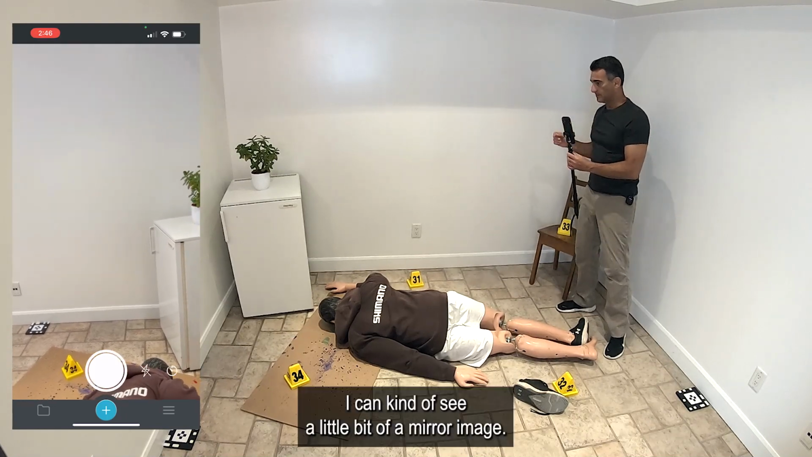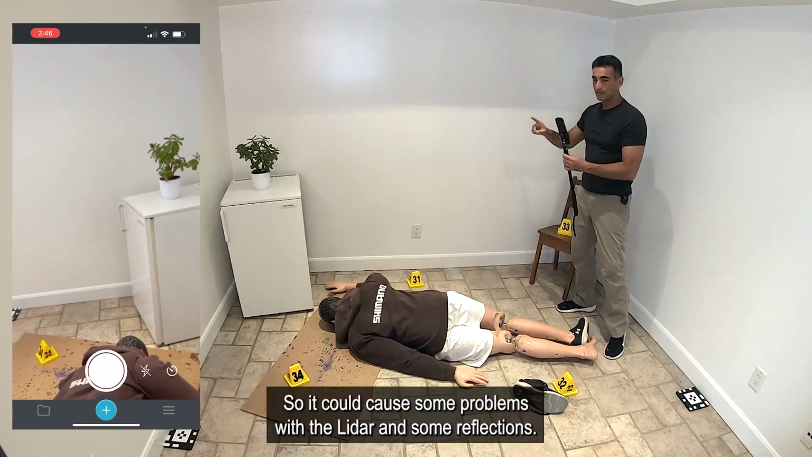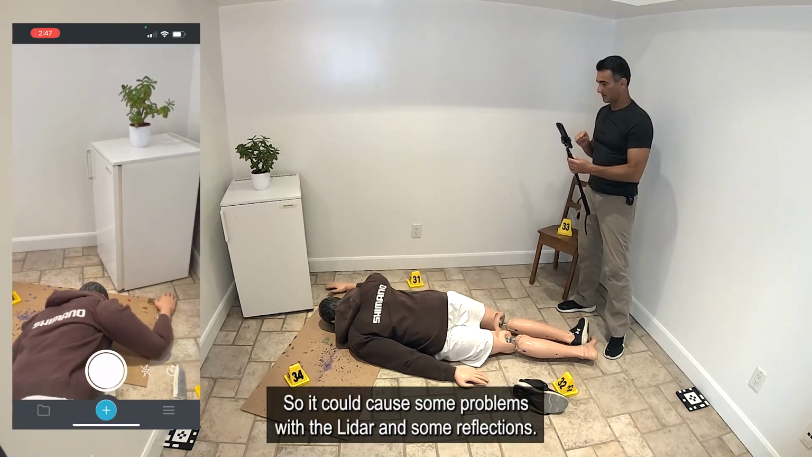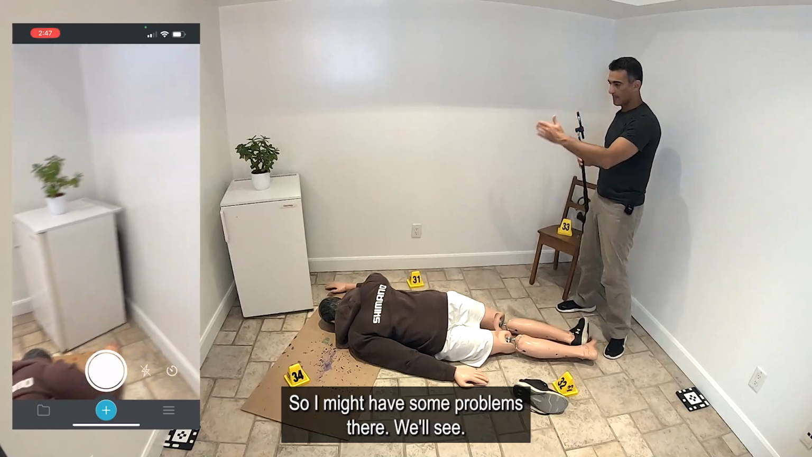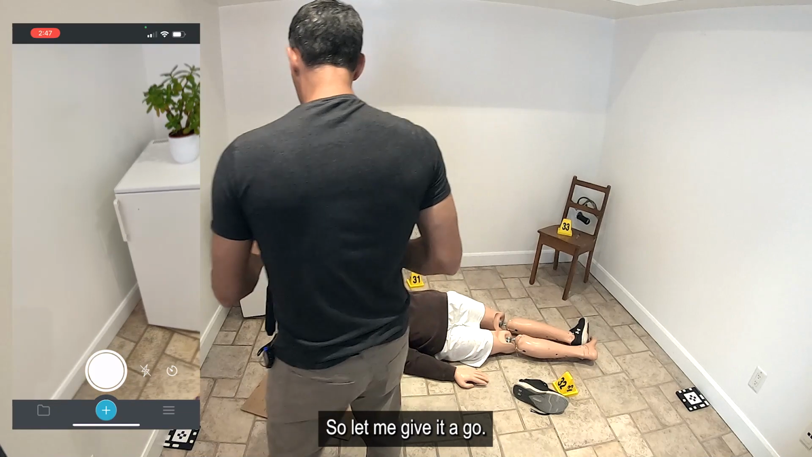I can kind of see a little bit of a mirror image, and it's shiny too, so it could cause some problems with the LiDAR and some reflection. So I might have some problems there. We'll see, maybe not. So let me give it a go.